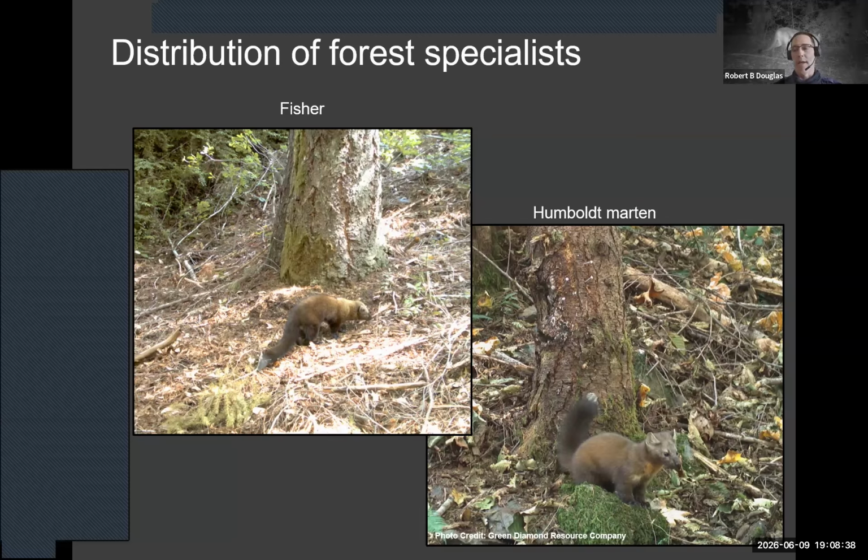But while focusing on looking for fisher and marten, which we've never found marten in Mendocino County, we have found fisher on the coast. It took about 13 years of surveying before I finally found one on the coast. We have them in the northeastern part of the county.